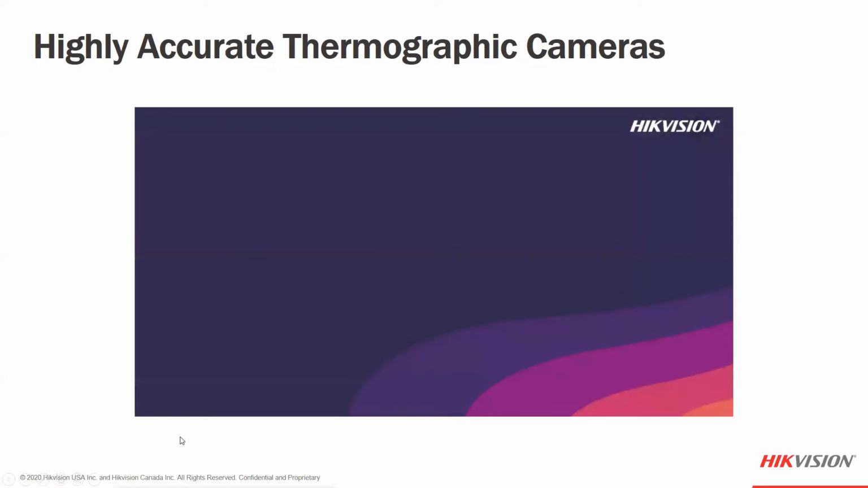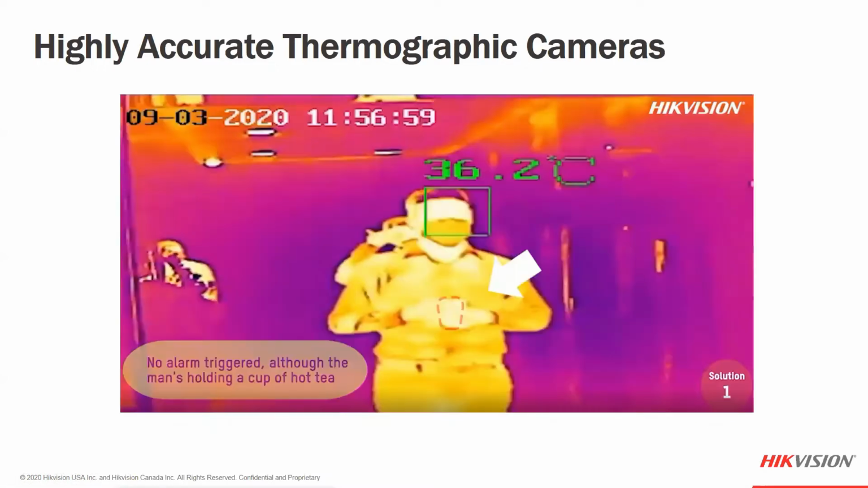Okay, so in that video, there's a couple of different things that I'd like to take a look at. The first part of the video that I want to point out, as we look at this still image from the video, is that Hikvision uses a specialized algorithm. We do have two cameras: a thermal sensor as well as an optical 4-megapixel imager. Using the 4-megapixel camera and our face detection algorithms, we're using some advanced analytics to make sure that we're measuring the forehead area of a person.